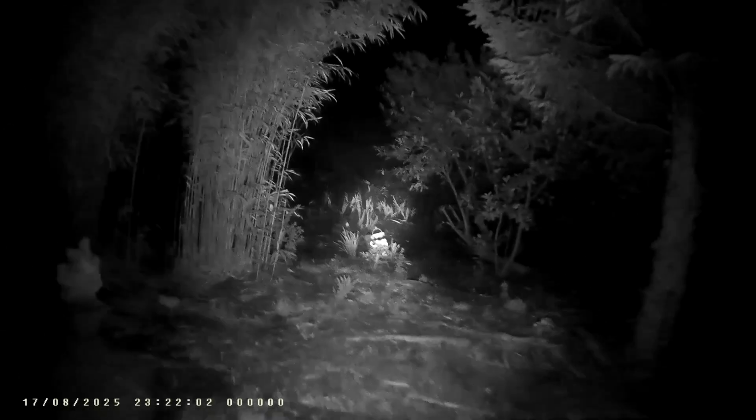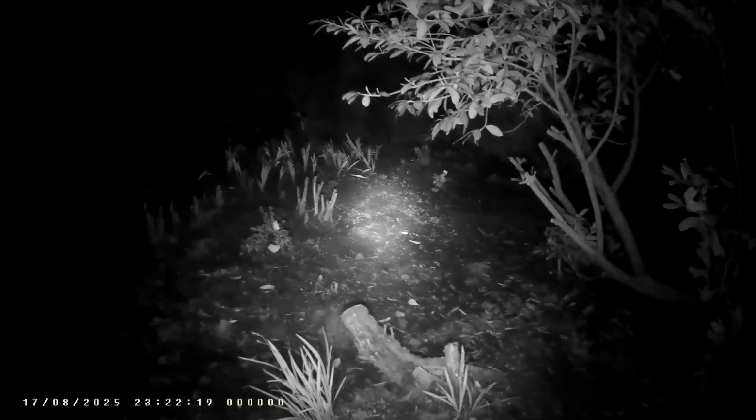There's a bit of work done in here. I don't know what they were doing. I know they cleared out a few trees, but there's some bamboo growing here. They have planted some shrubs. Oh yeah, they planted this up nice. But they had to take out a lot of trees. There was rotten trees and stuff. Very nice. But that is basically it.